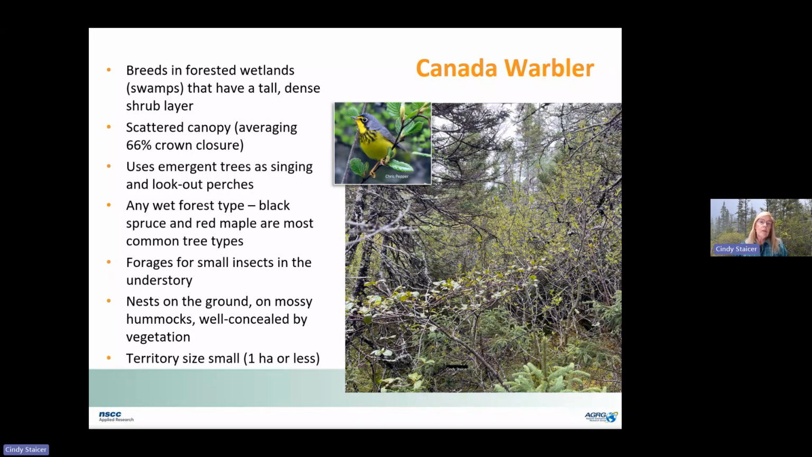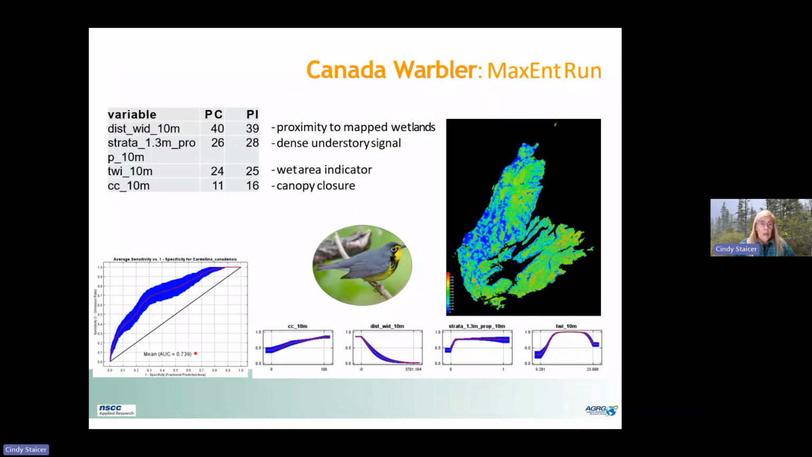So Canada warbler breeds in forested wetlands. Its sites tend to have a scattered canopy, and it uses emergent trees as singing and lookout perches. It can occupy any wet forest type that has the tall shrub layer. And so what does the final model show for this?